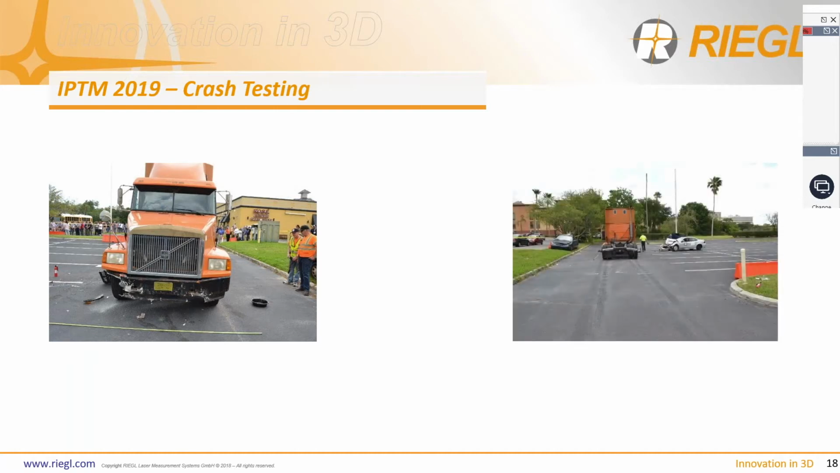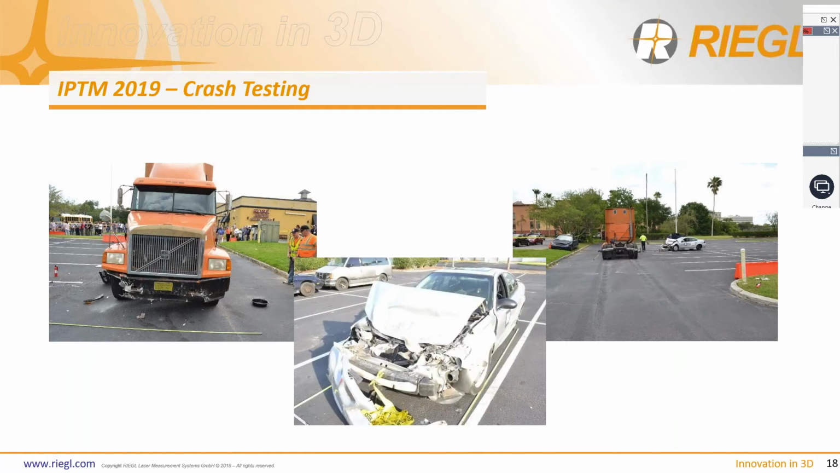So here are some images of the first scenario that they did this past year in 2019 here in Orlando, and it was a semi-truck versus a sedan. So you guys can see here through just the regular images, the different points of impact, crash profile, things along those lines.